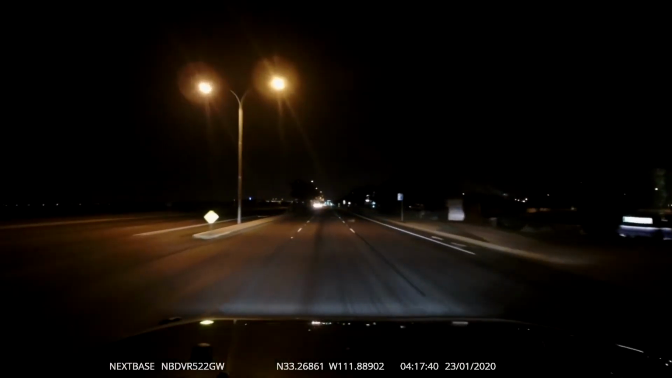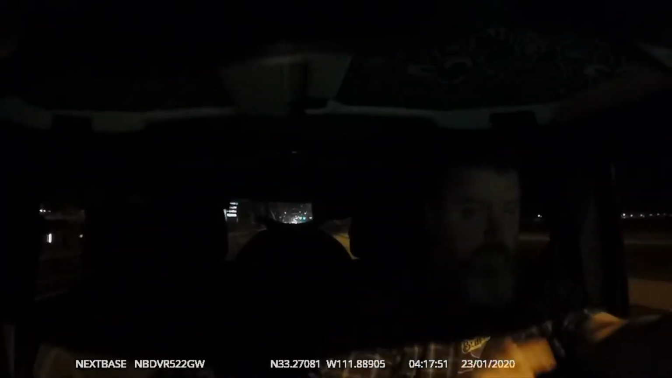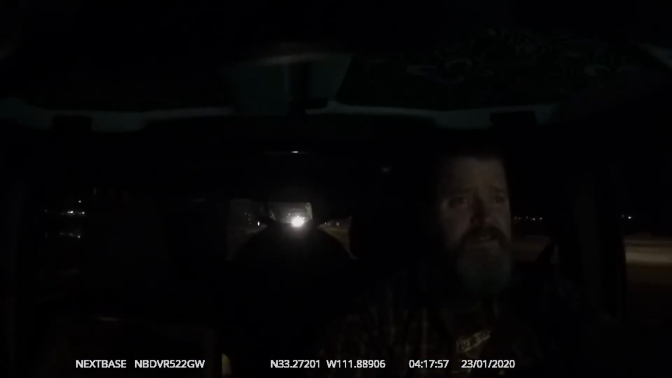It looks like it does make a little bit of a difference for you to be able to see in the cab here, because all that's lighting me up is going to be the lights that I have inside the Jeep or the lights outside. I don't know if there's a night vision version of this. I don't know how effective it would be.